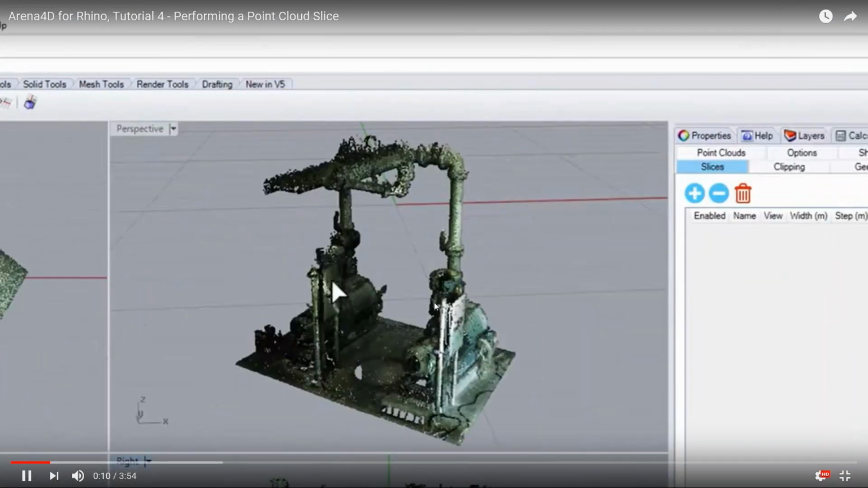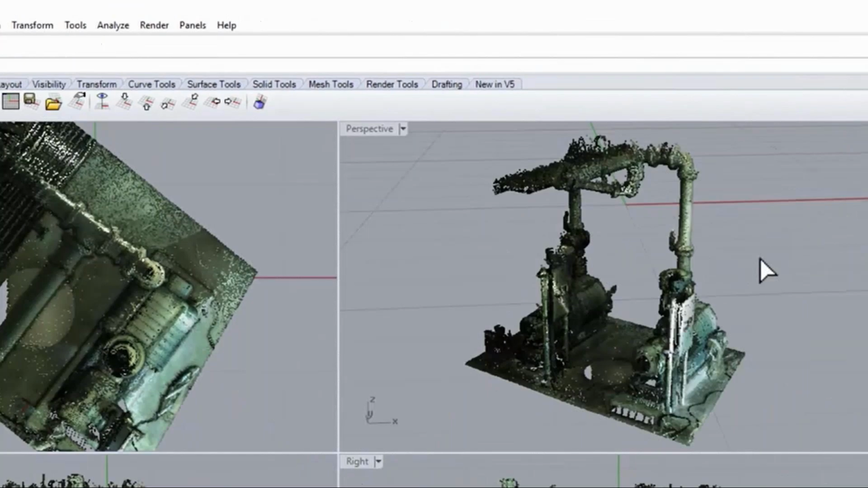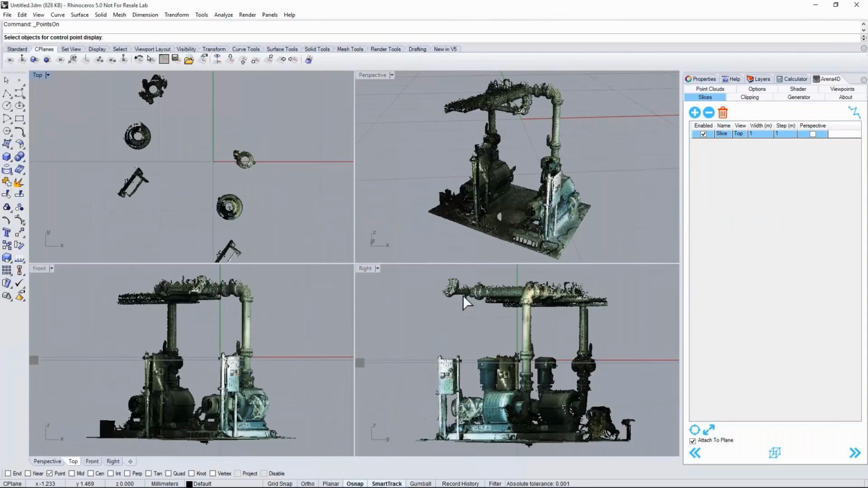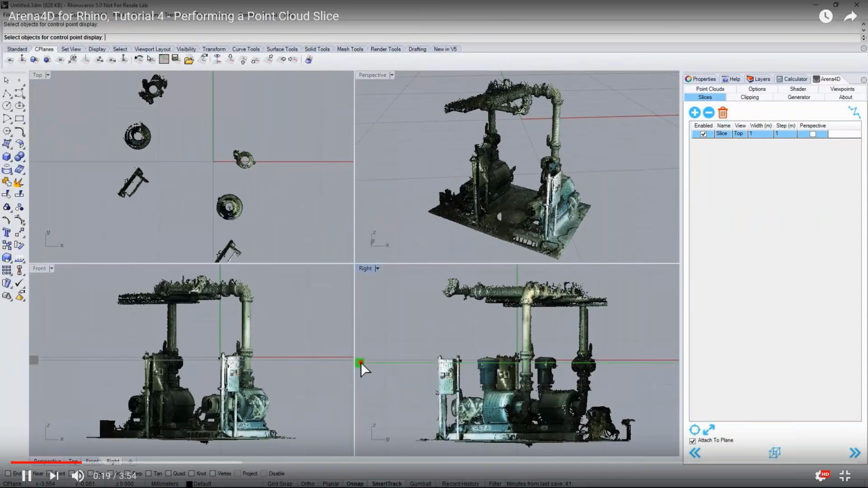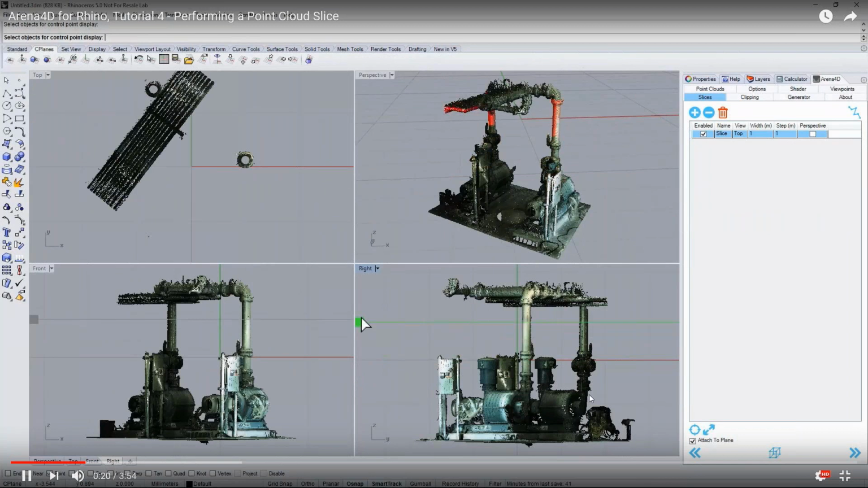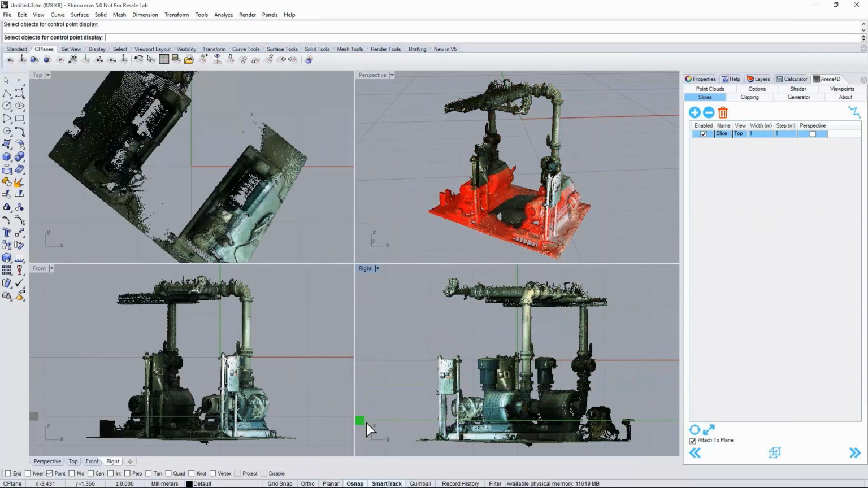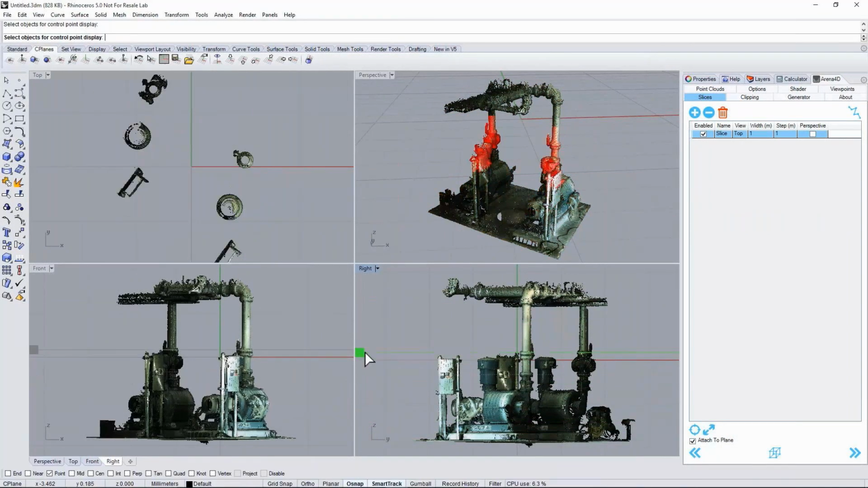We're going to make a new slice. Now what the slice does, ignore the moving around there, it's quite disorientating. You will add a slice to this point cloud data in the bottom right-hand corner here. And as you can see, there's a green line. It's dissecting the actual data as it's moving up and down the point cloud itself.